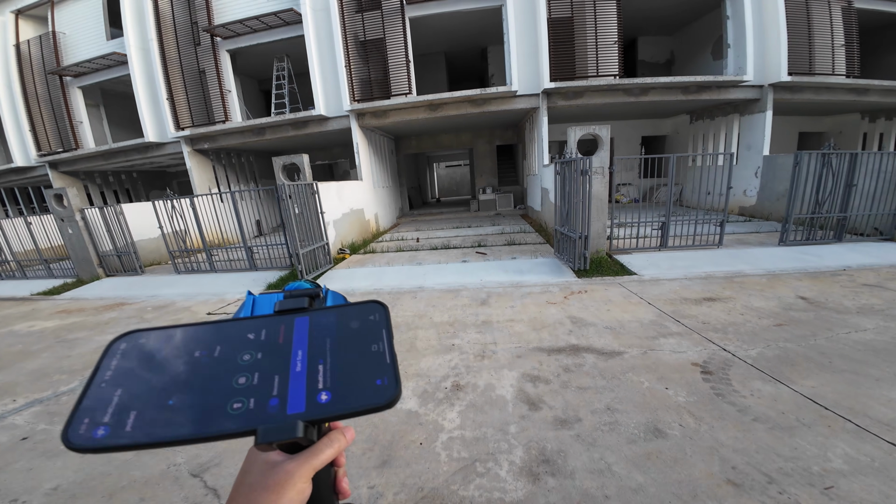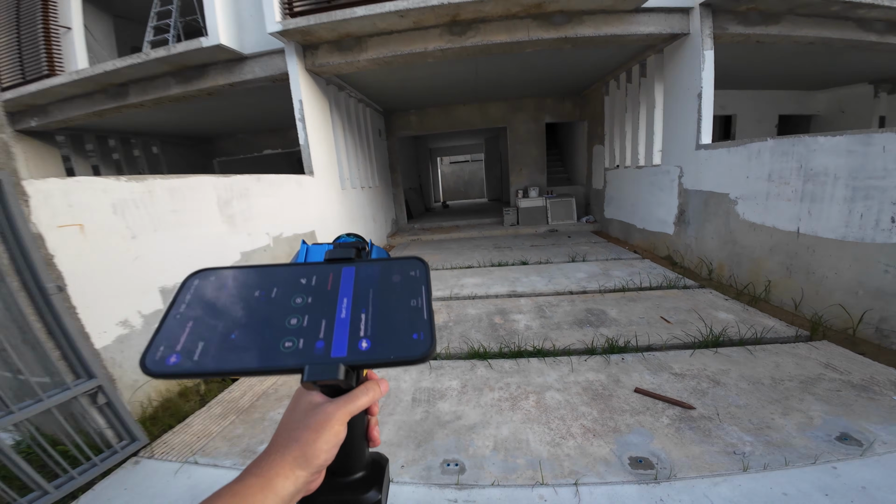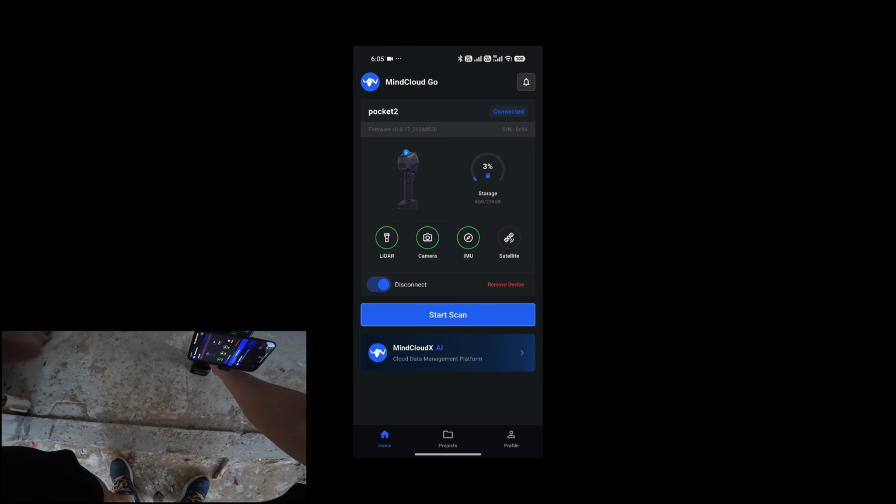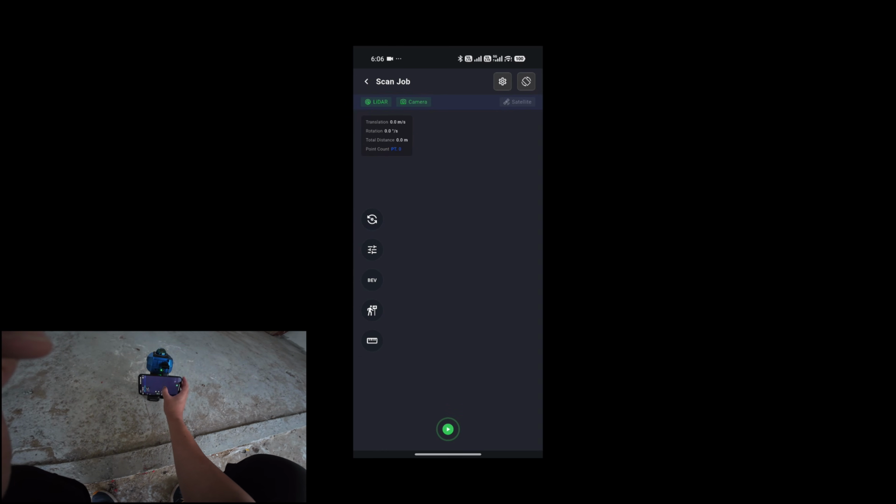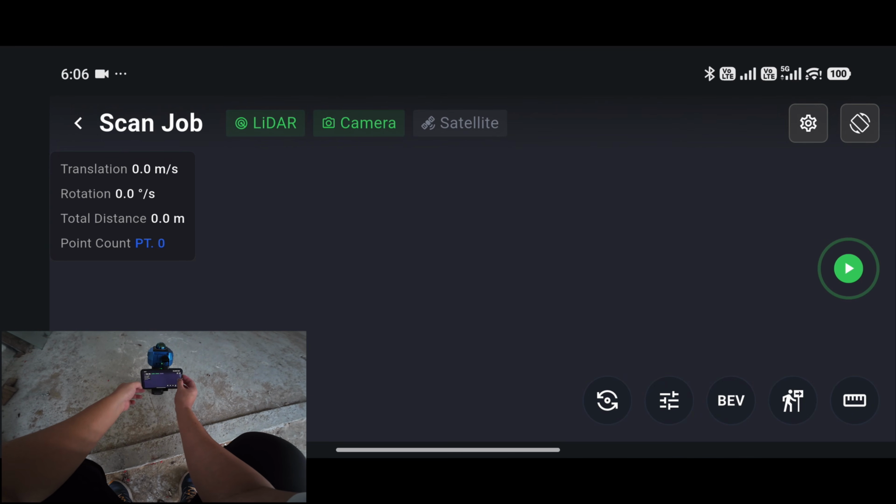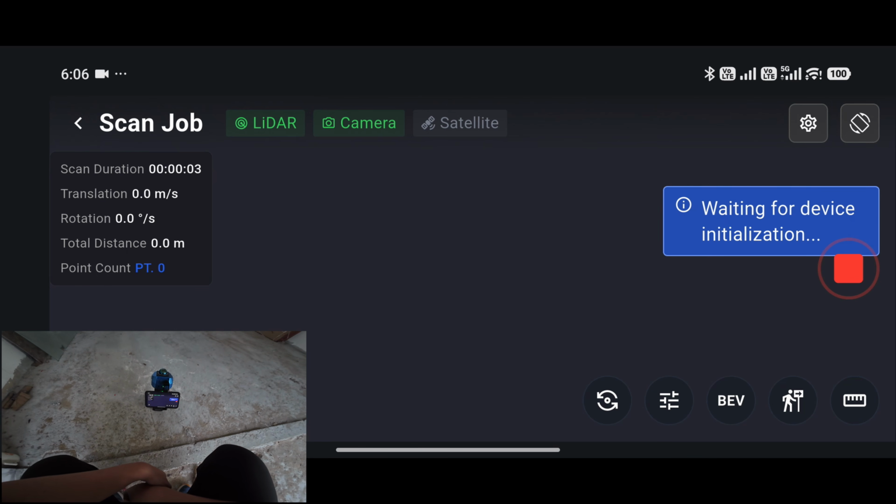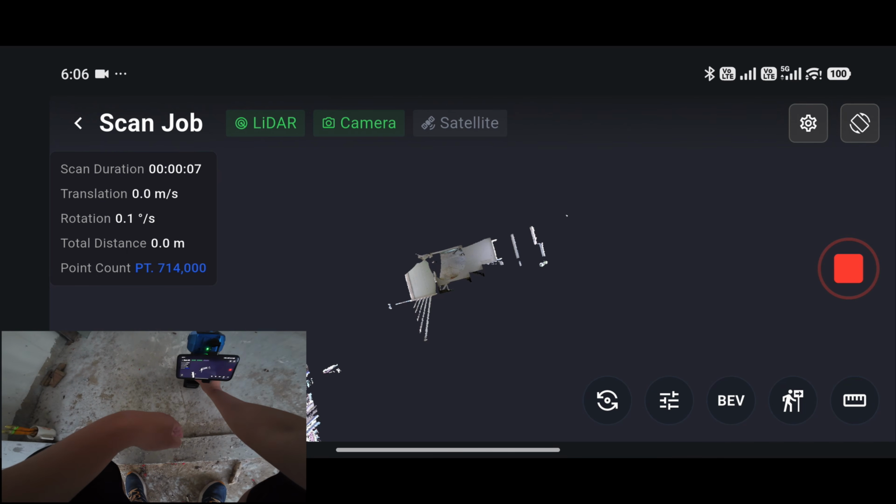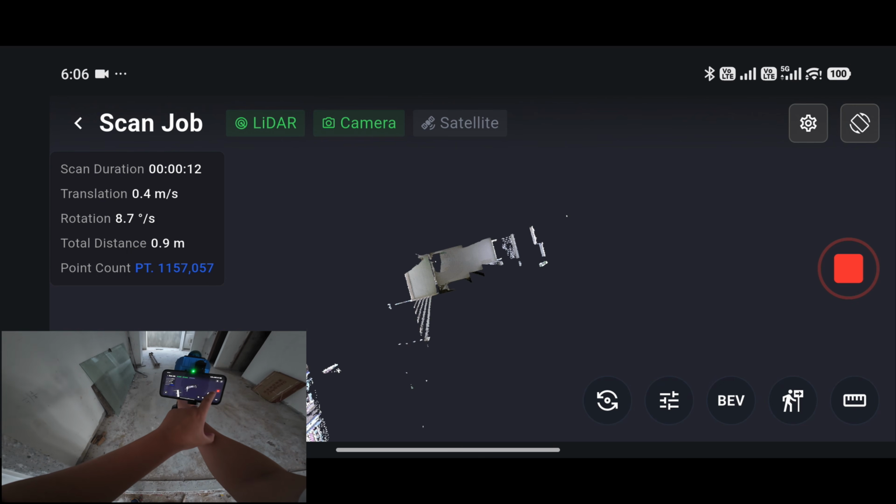Let's start with my benchmark site, the 3-story house I used to test LiDAR scanners. First, I need to connect my phone to the scanner's access point and then start the scan. The mobile app doesn't let you set the project file name before scanning, but you can rename it once the scan is finished. Even though the Pocket 2 is still a SLAM-based LiDAR scanner, you need to do a loop back to correct any drifting alert.